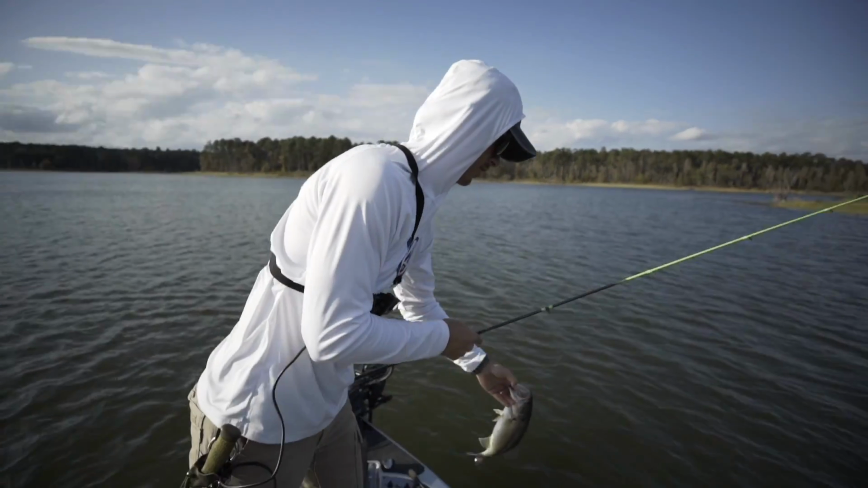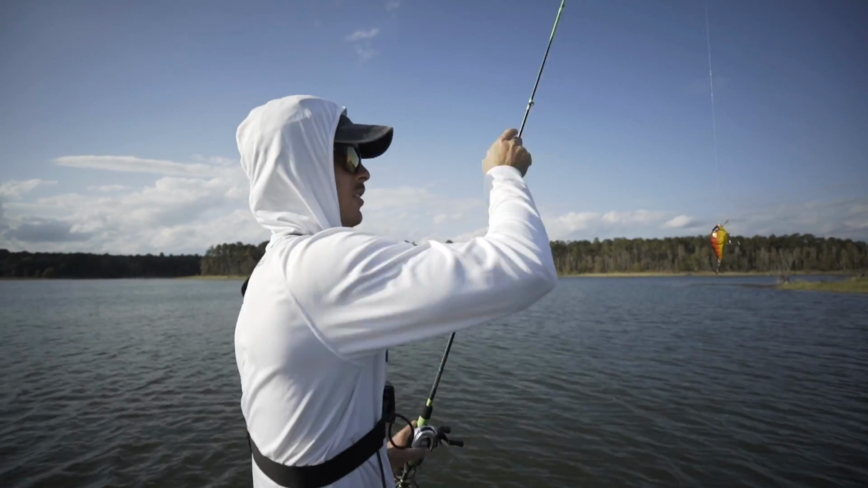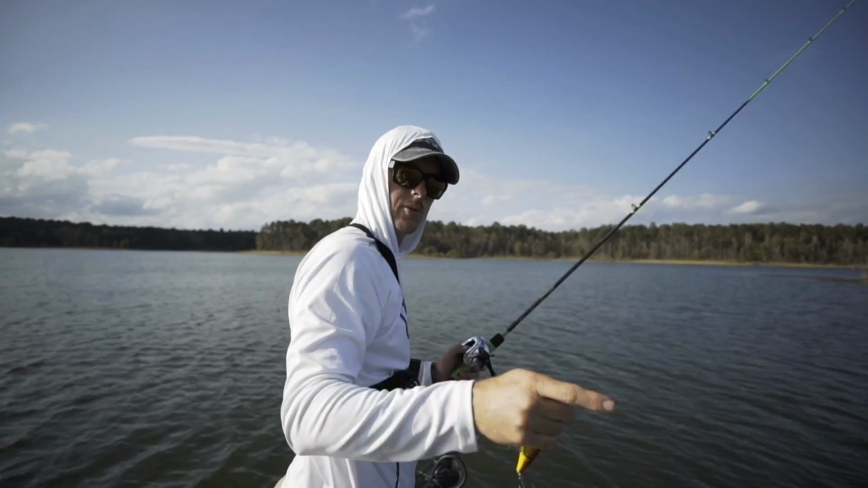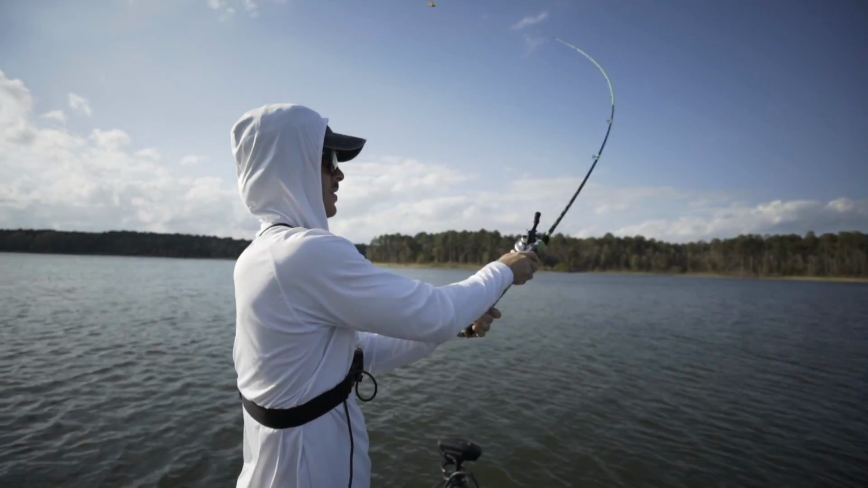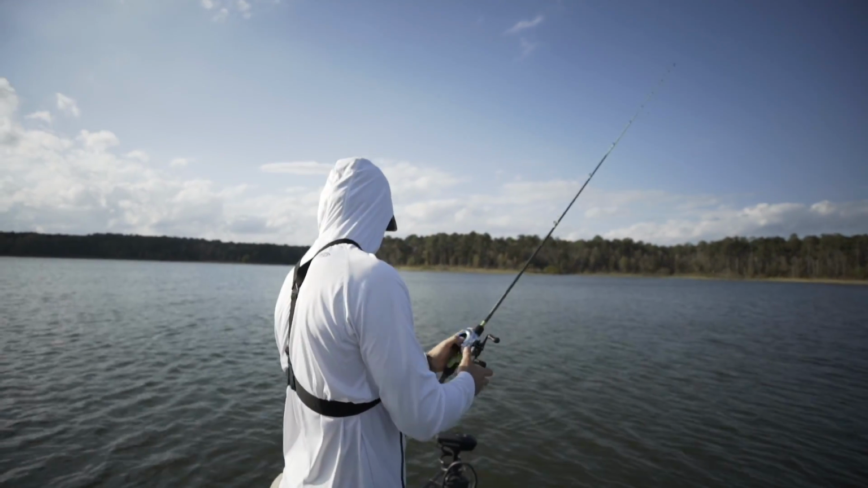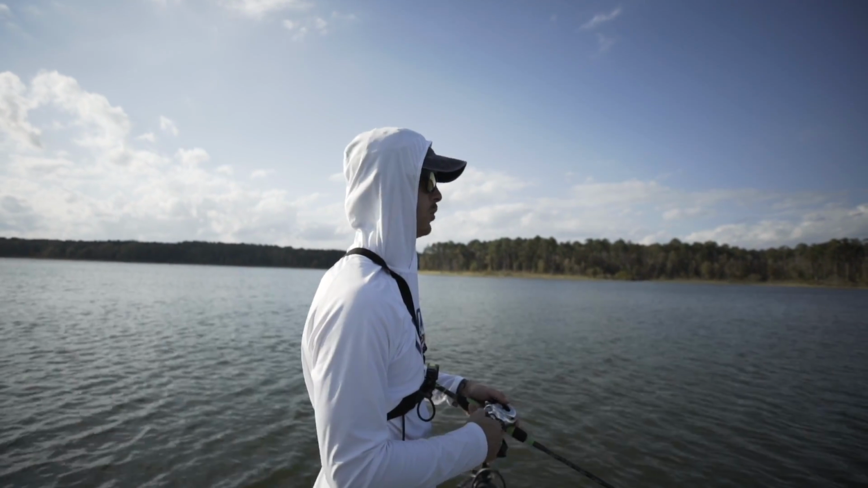That's the first fish on hard bait, I believe. First largemouth on a hard bait. No, you caught one on top water yesterday. Yeah, caught one on a Blooper yesterday. So let's get a couple more right in here, huh? Little grass fish. That guy smoked it.